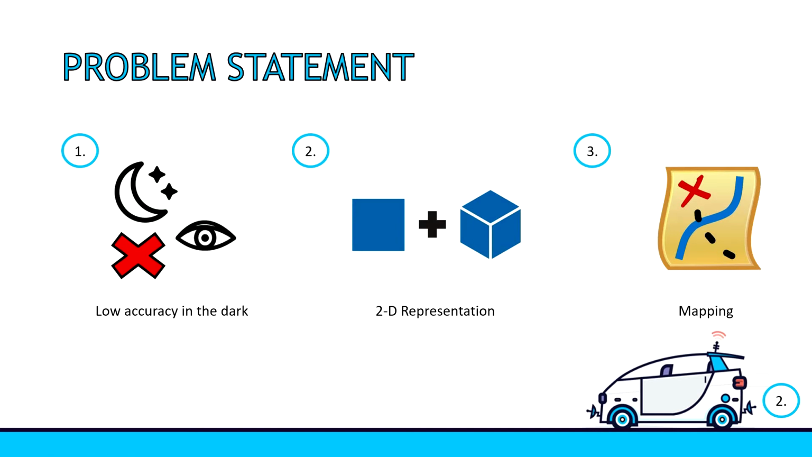Now we go to the problem statement. The first problem is that the camera is like our eyes. We cannot see in the dark, and if it's raining heavily, it is so hard to see. The camera is also like when you take a photo, it's only in 2D images. This will cause a problem when it tries to detect an object that is overlapping with another object. Camera sensors cannot map the environment as they have a limited view. To be able to see a 360 degrees view, it needs multiple camera sensors, and it will cost more.